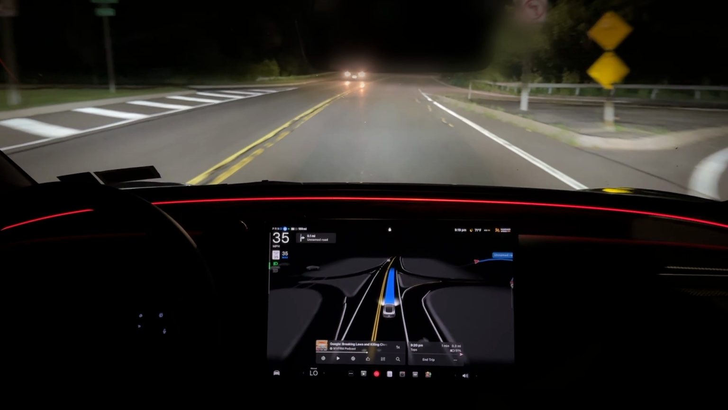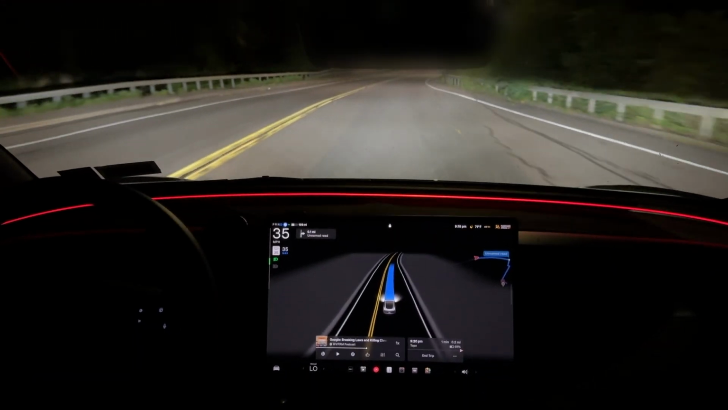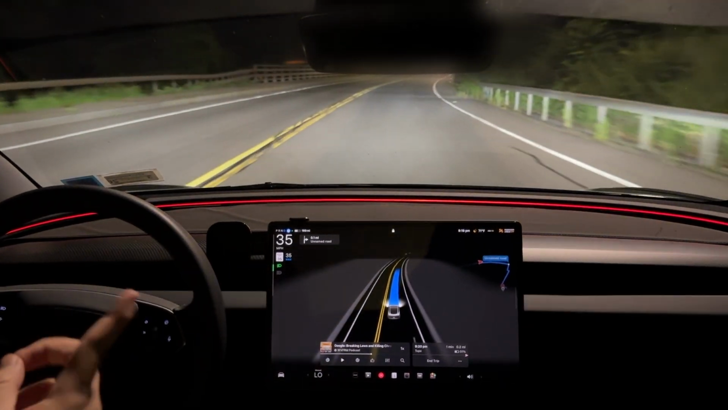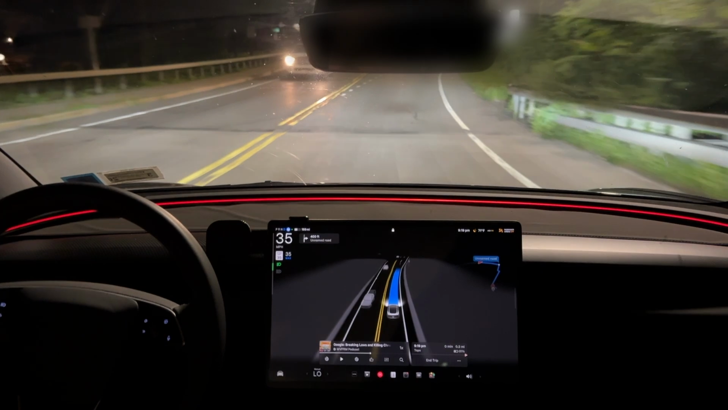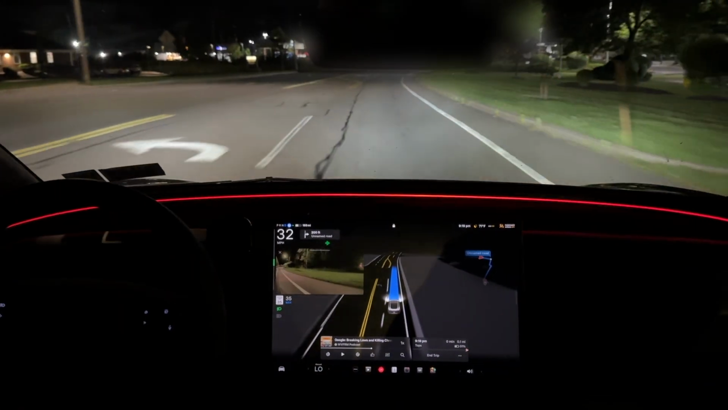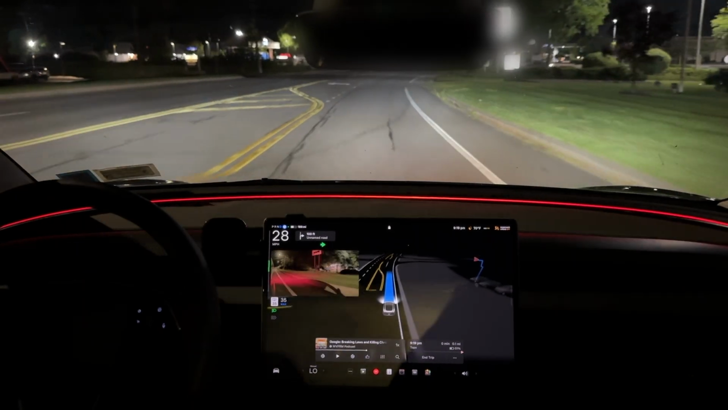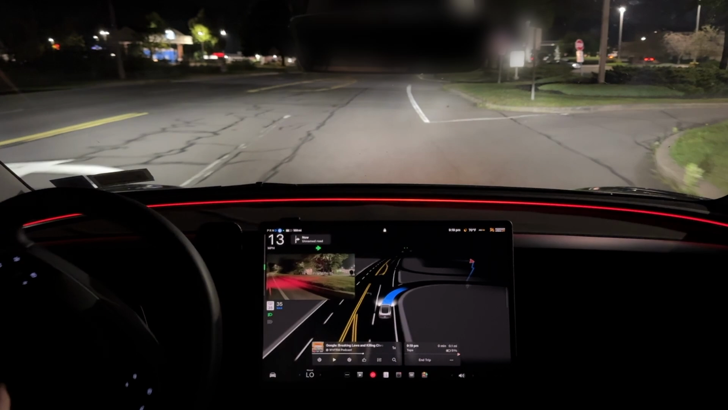But yeah, full self-driving, it plays it safe. It will go the speed limit, and unless you change it, it's not going to go above 35. So the people around you, they're not used to this. They probably think I'm the one still driving this car. And he's already turning left. I don't know what the rush was. Anyway, I'm going to be turning left from here.